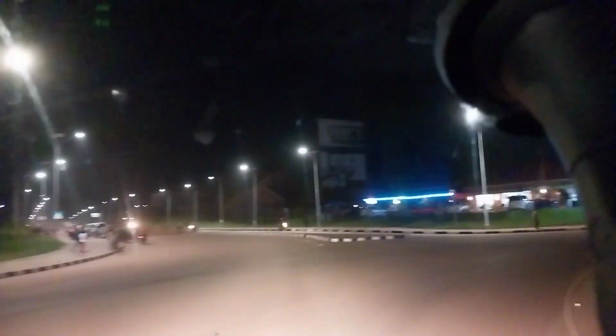This is the roundabout. The lights that are supposed to be working are also not working. This is all my car's headlamps. And we take the roundabout, but you can see the express well lit on the other side.